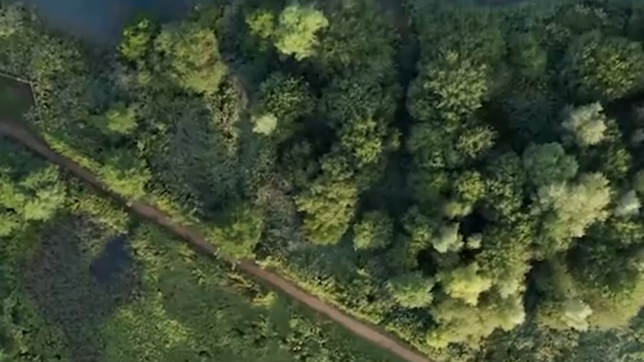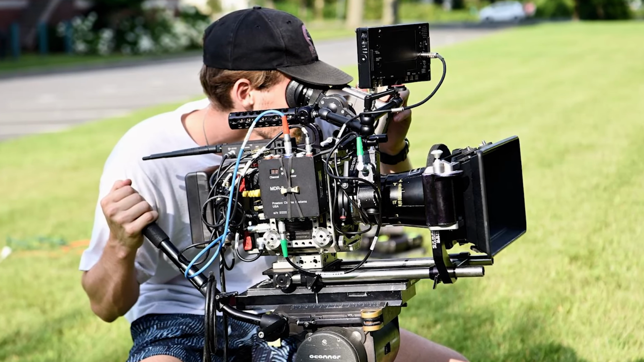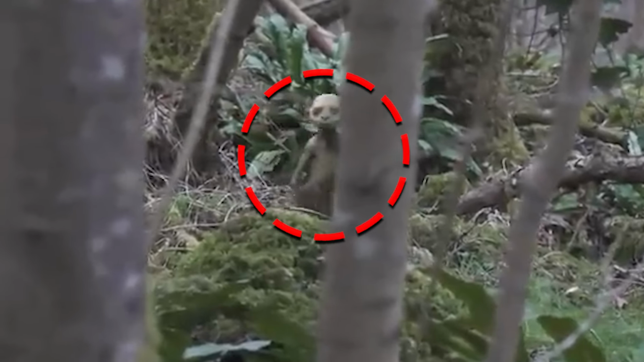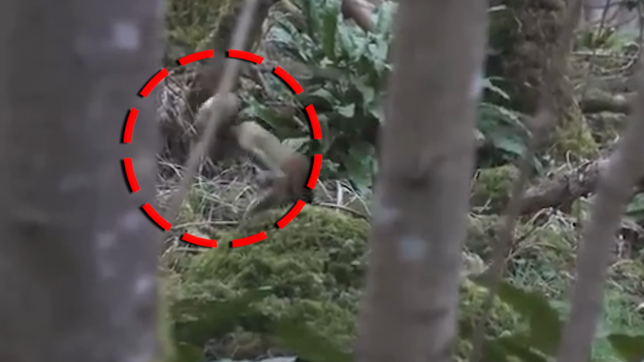As we venture into the heart of Cornwall's mystical landscape, we find Erwin and his friend huddled in a tent, surrounded by cameras, waiting for a glimpse of the elusive pixie. And then it happens. A tiny, ethereal figure flits across the screen, leaving us wondering, are we witnessing the impossible?